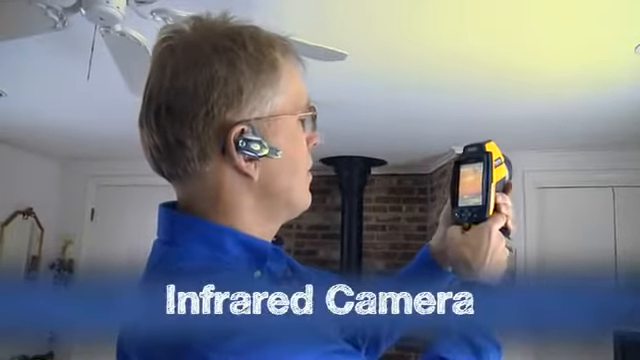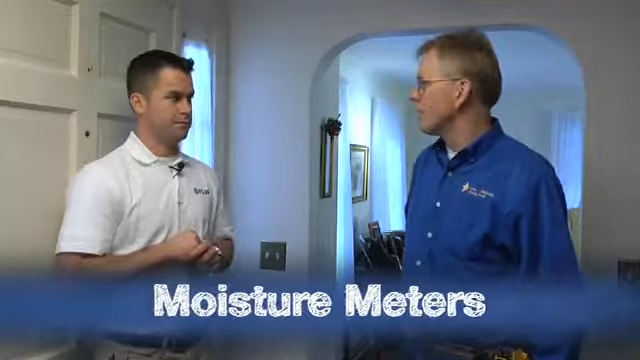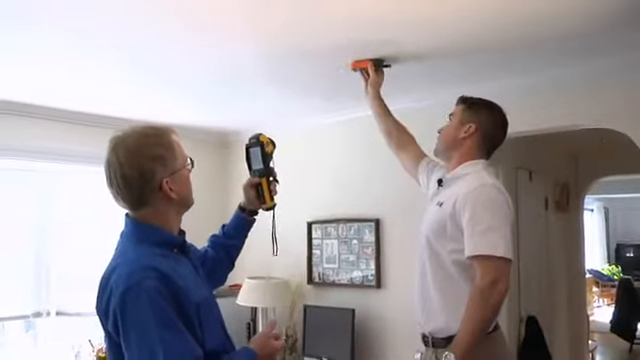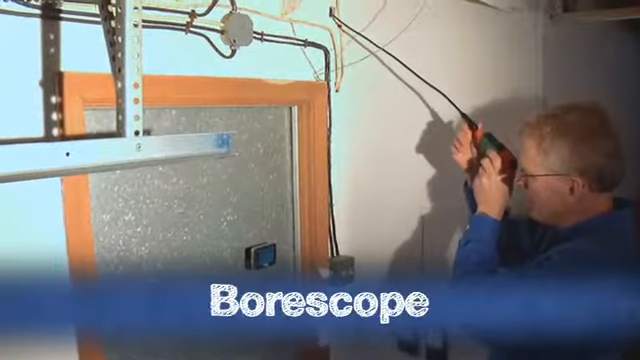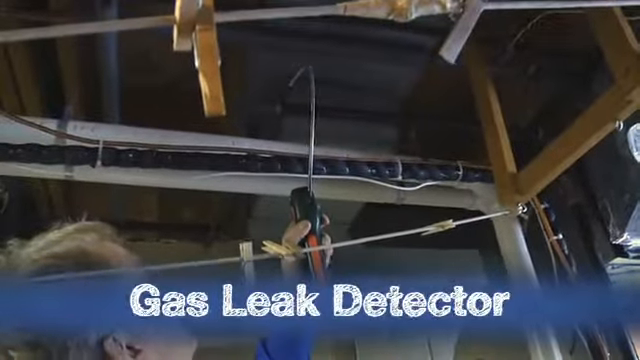Well, we're going to do a professional energy audit, and we put a number of different tools into use to do that. The infrared camera, your blower door for leaks, air infiltration. Moisture meters come into it too. If we are looking at a spot and we think that it may be moisture instead of an insulation issue, we confirm that with a moisture meter. We use a bore scope in areas where we maybe need to get in and do a further analysis. And then we usually finish it off with a safety test using gas leak detection on the heating appliances, as well as a carbon monoxide safety test.